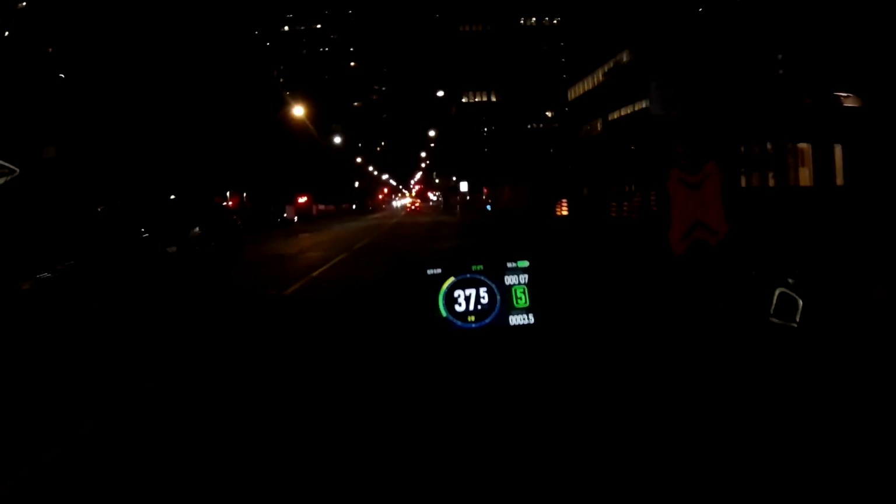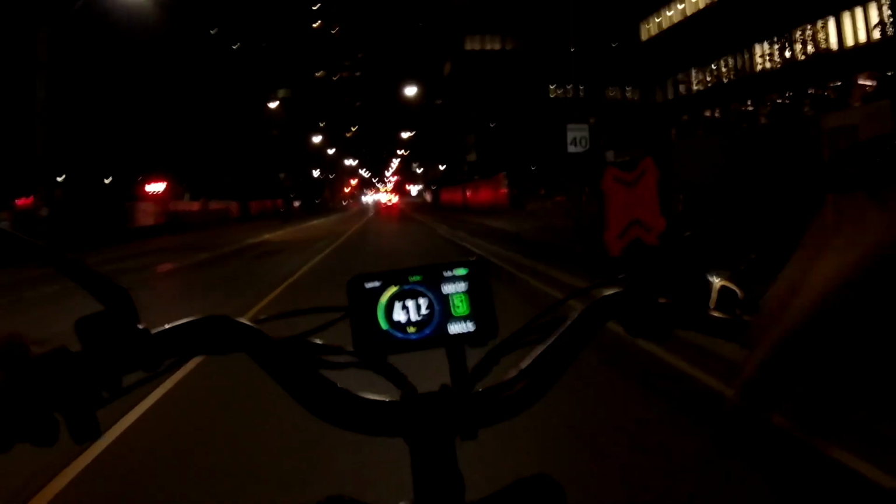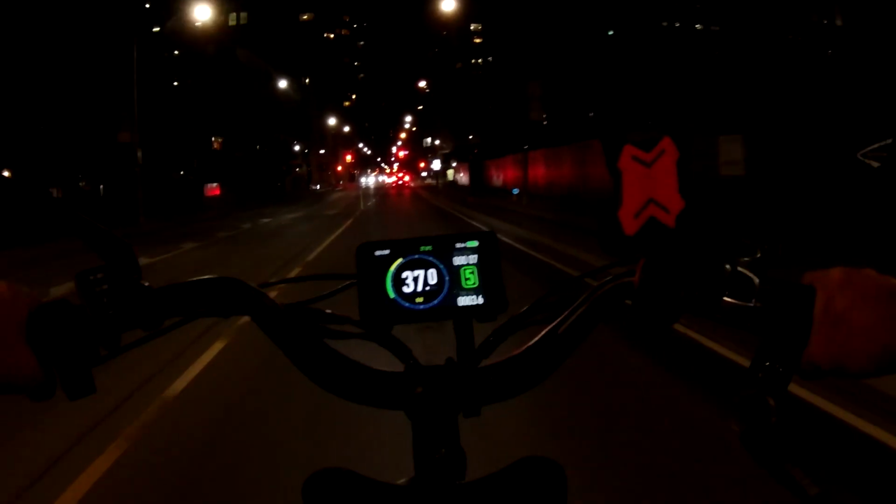Okay, there we go. See, I like driving at night, no traffic, because I'm just doing a quick circuit around downtown and then back home again. But look, I'm flying.